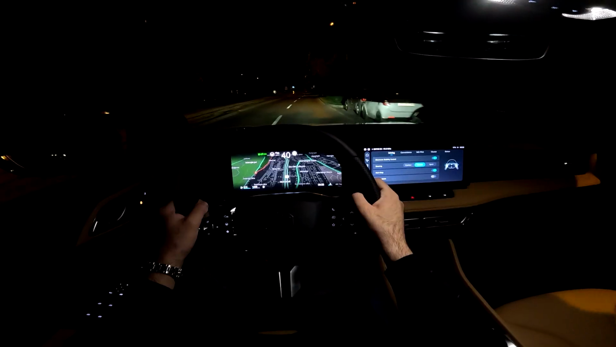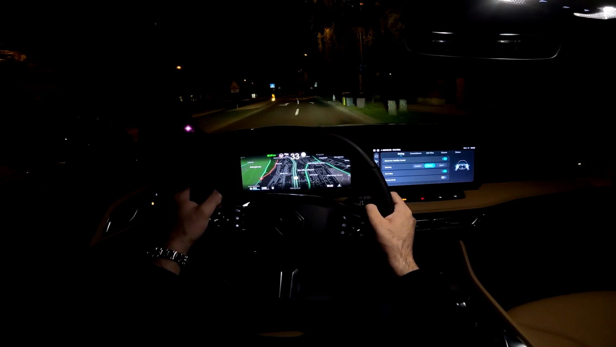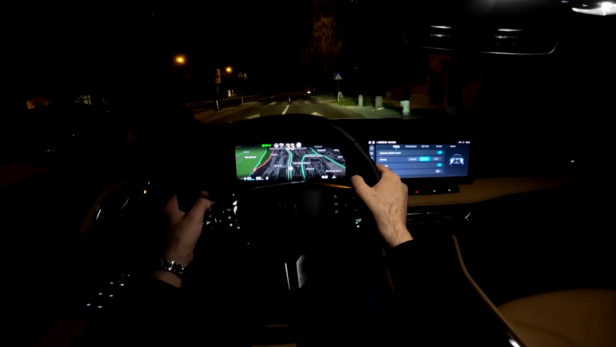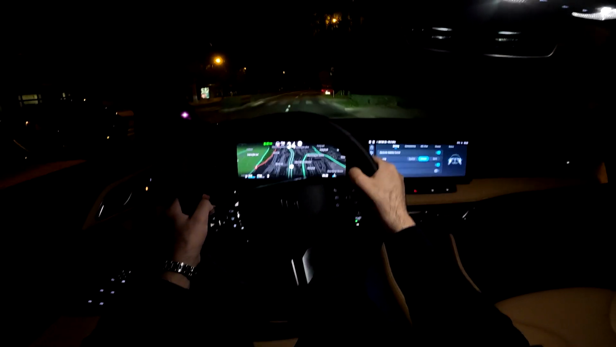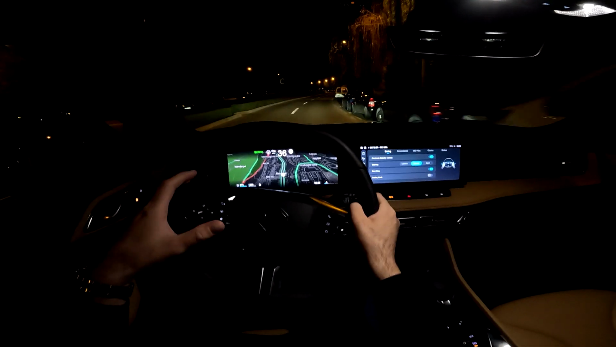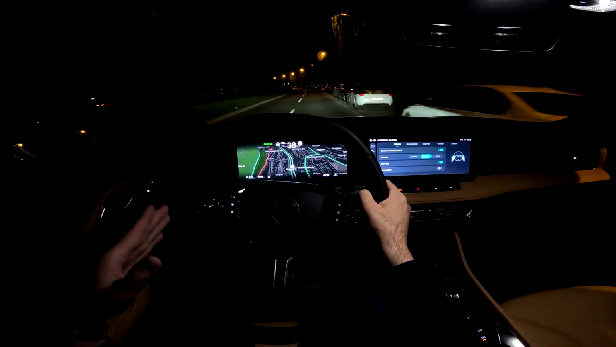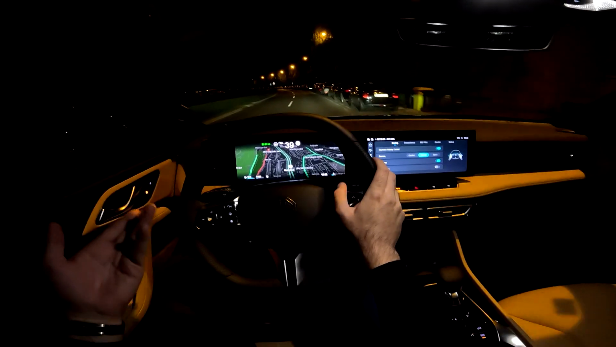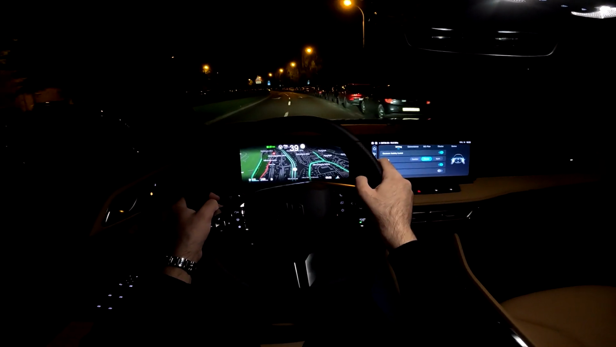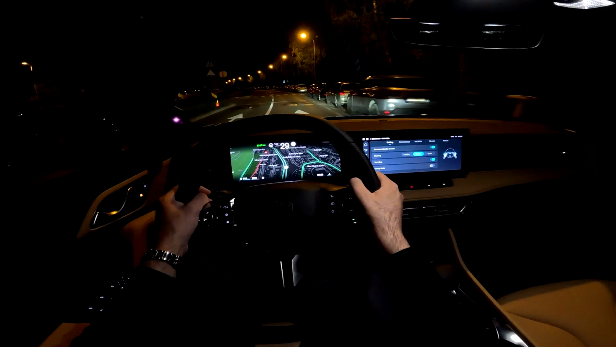Now there will also be a plug-in hybrid with some impressive specs and details, but of course more about that once it arrives on the market. There will be a point of view test drive on my channel, so stay tuned for that. And also you can watch the point of view drive with this car during the day where I go on the highway. That video will probably be live, or maybe it's already on the channel. So I will try to cover all the details of this new MG HS.